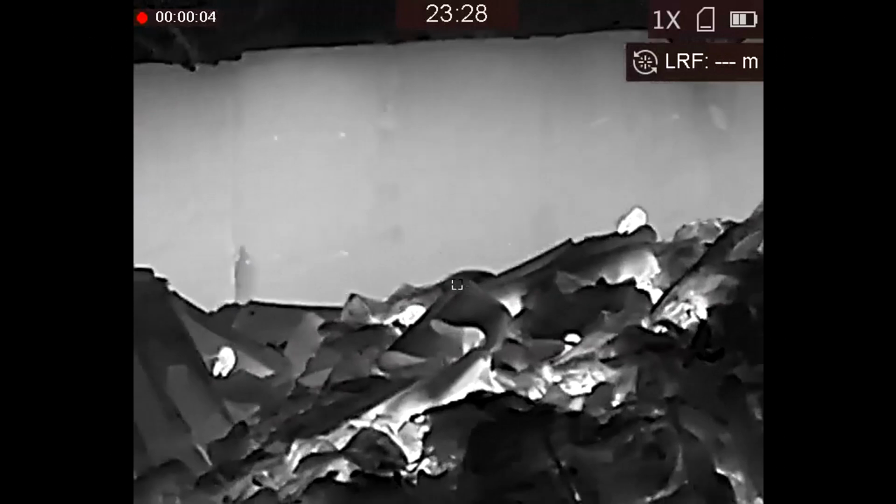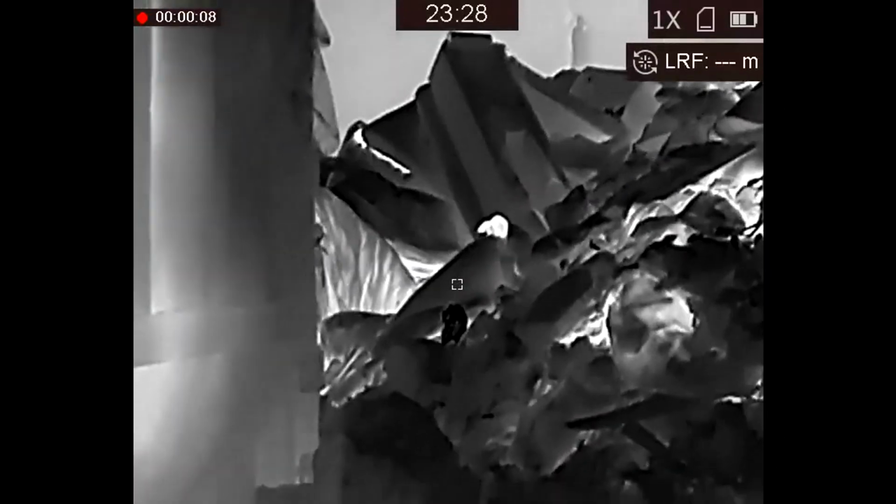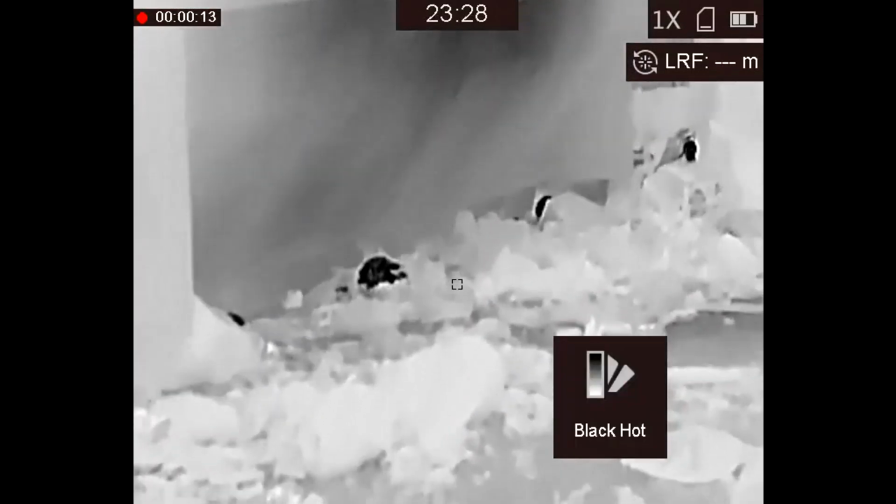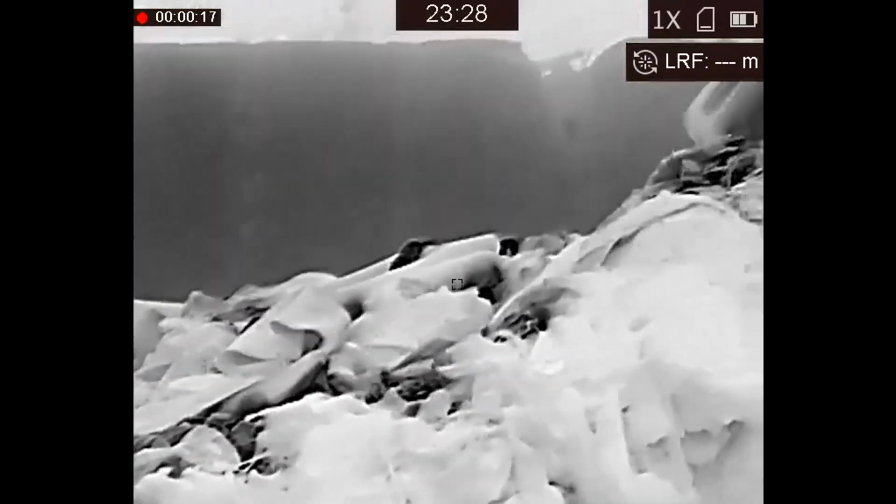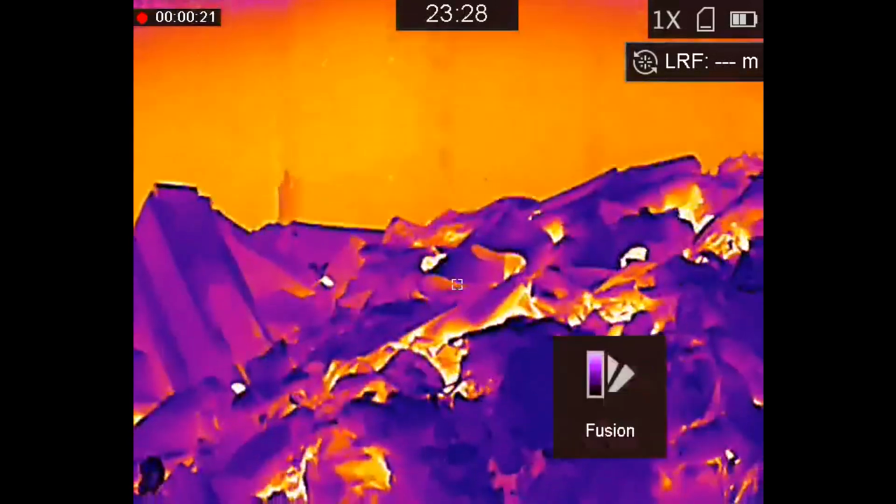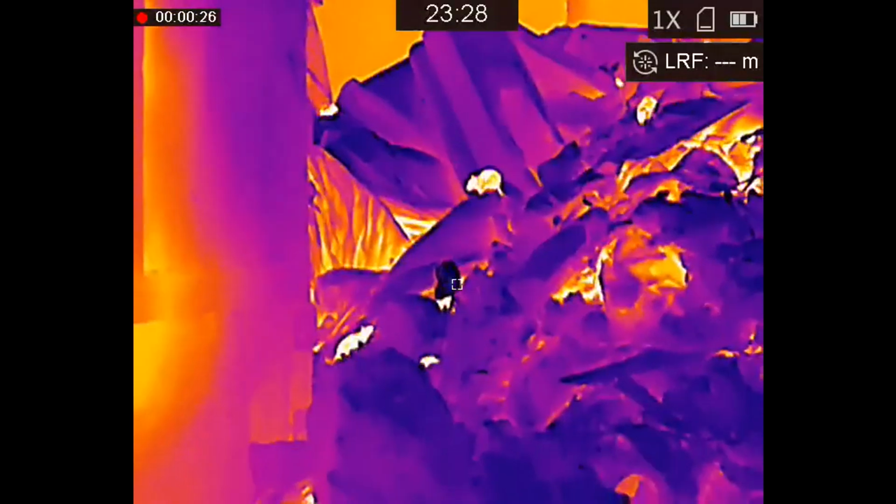Scanning across the tip here, you can see there are a lot of rats still here at 11:30. Excuse the shakiness, it's just a handheld thermal spotter after all. So I'll go through the modes, white hot then black hot. And white hot or black hot, it's just whatever's your preference really. And then into fusion, which is basically rainbow.